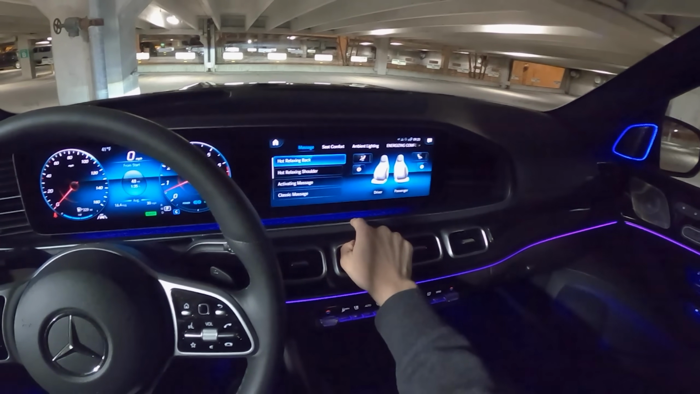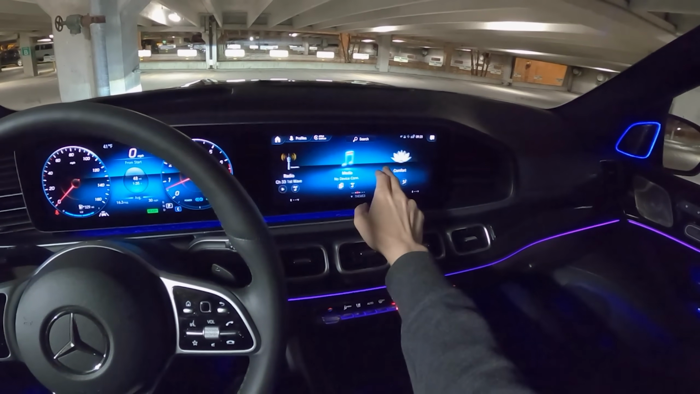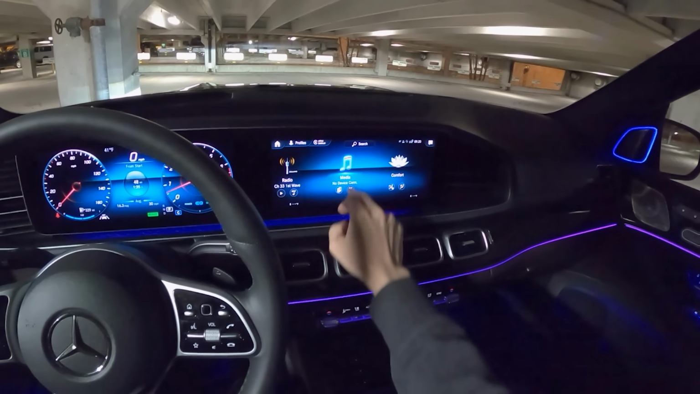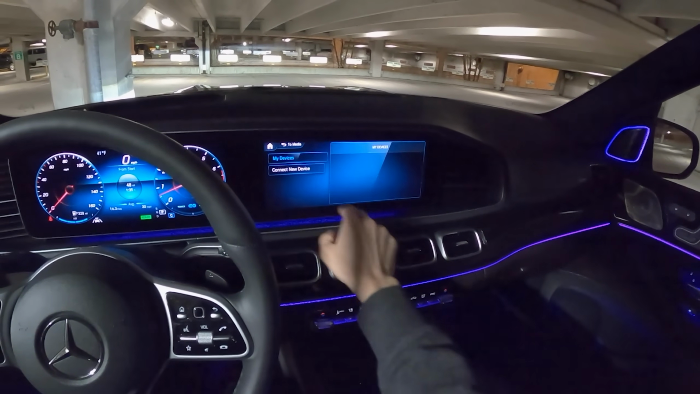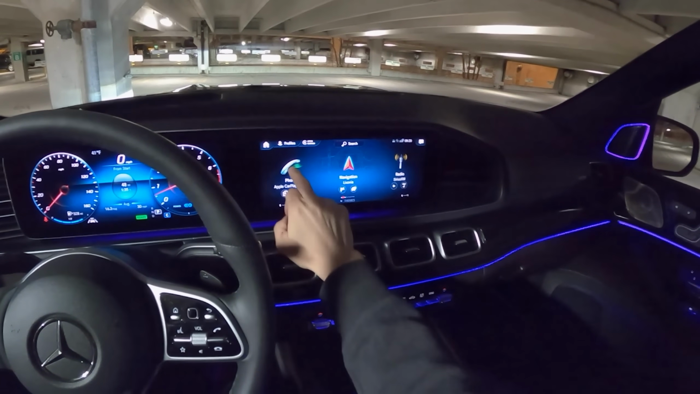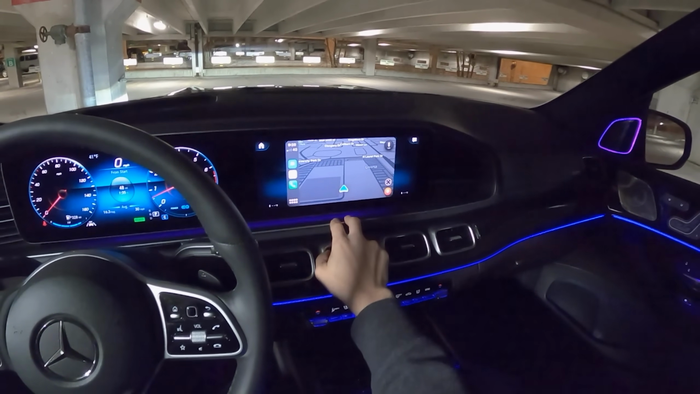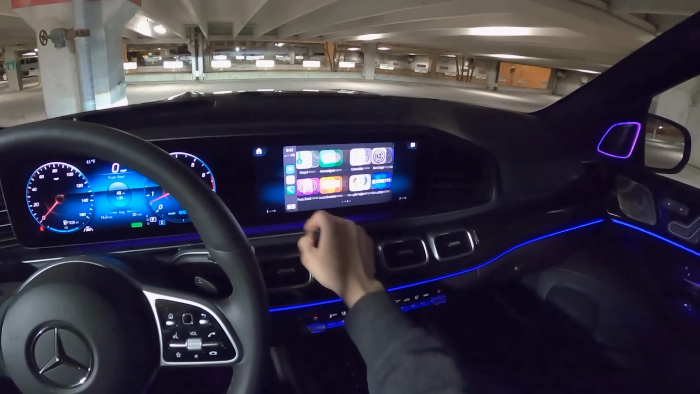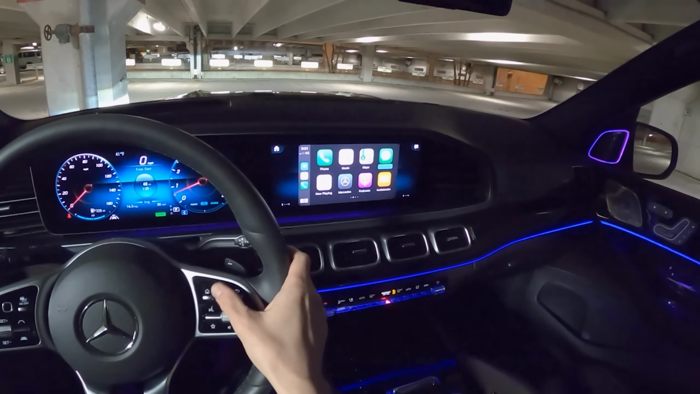There are massaging seats, hot shoulder workouts. The media in here is pretty impressive too. Of course, Apple CarPlay and Android Auto. And all of this is just so easy to control too, which is great.